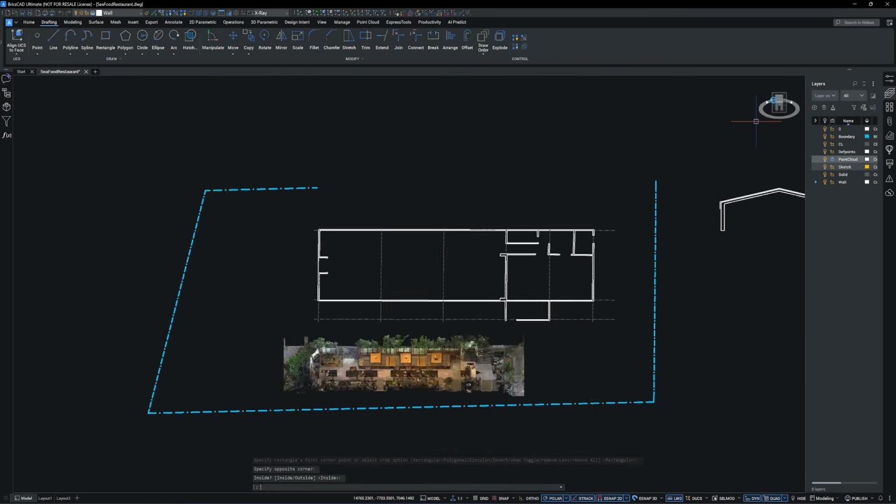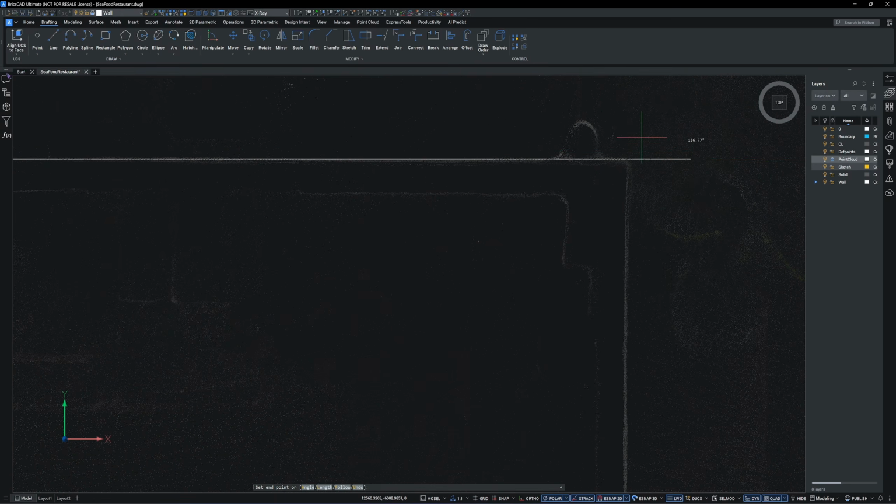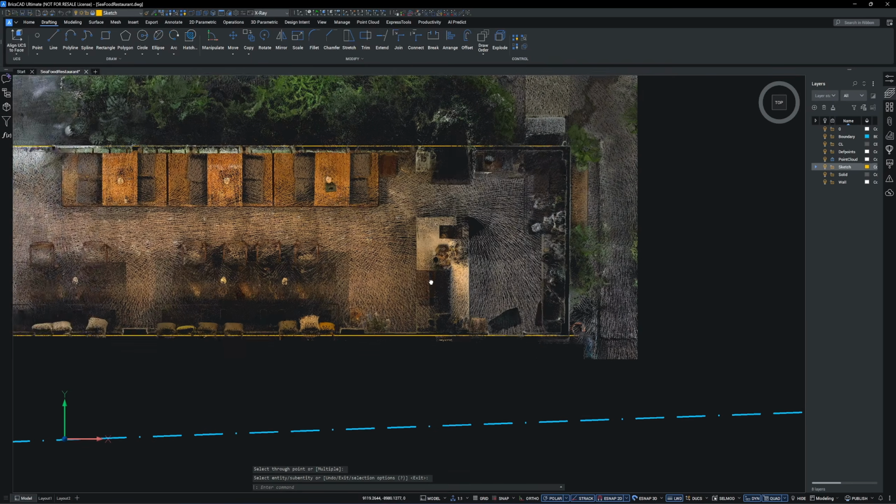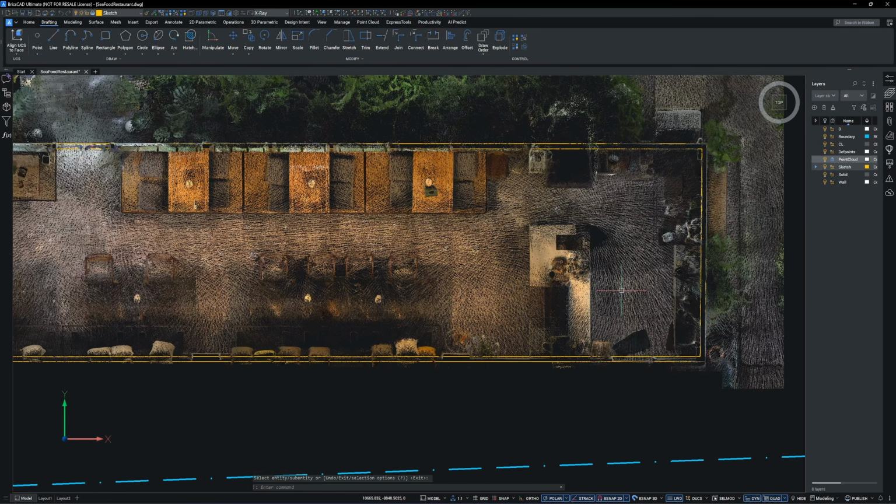Here's the sushi bar. I'll start by tracing the line along one side of the wall and then offset it. There's some part of the wall that is still visible and I can use it for alignment. I use 100mm for the width of the wall.